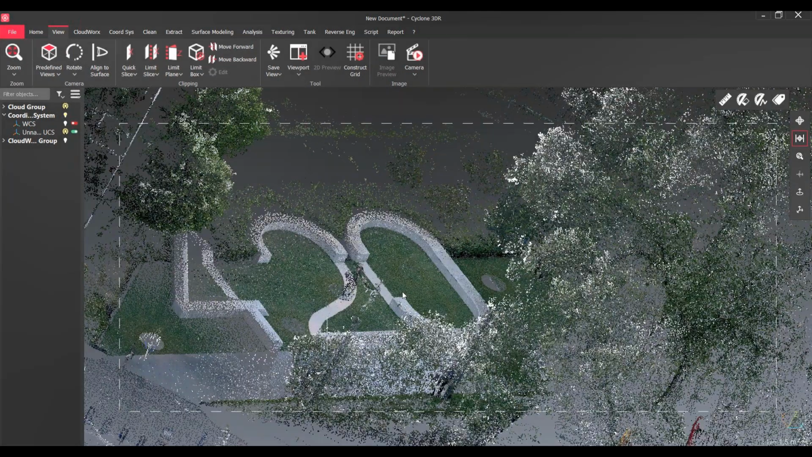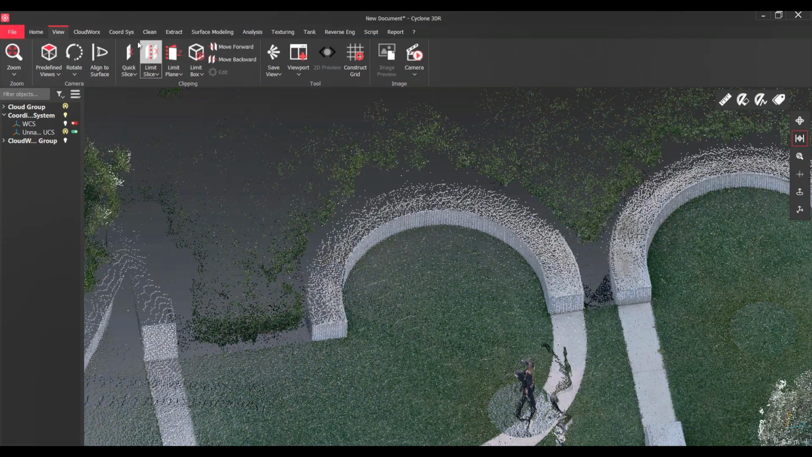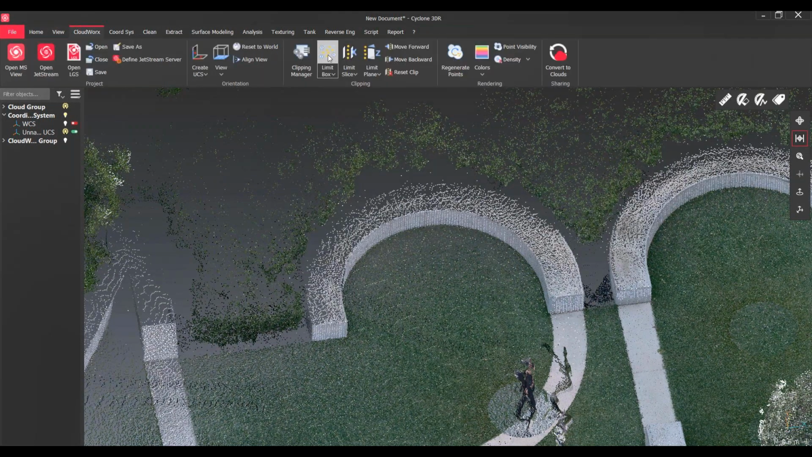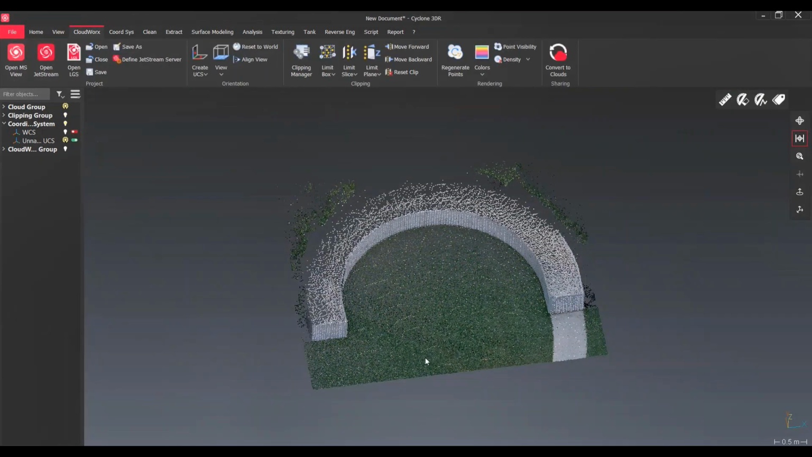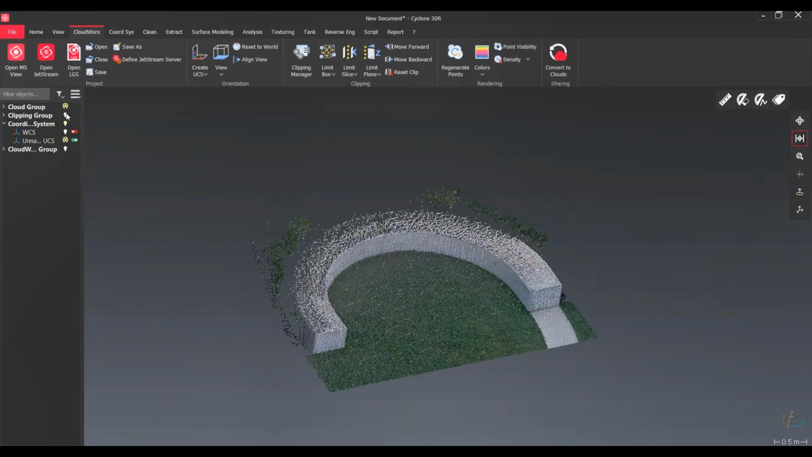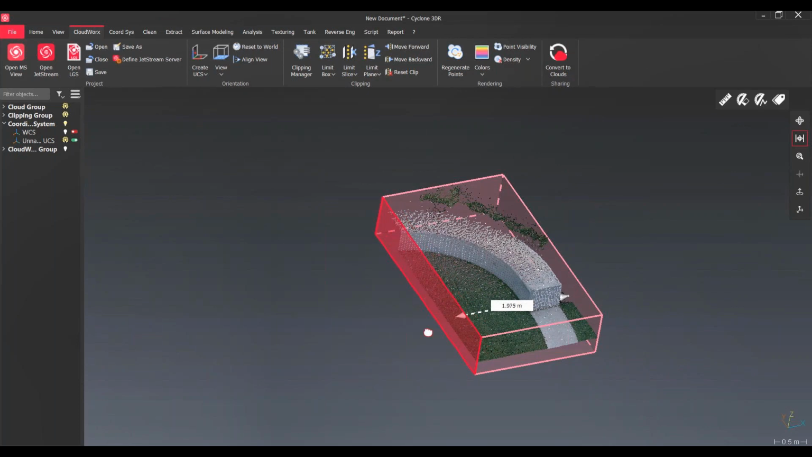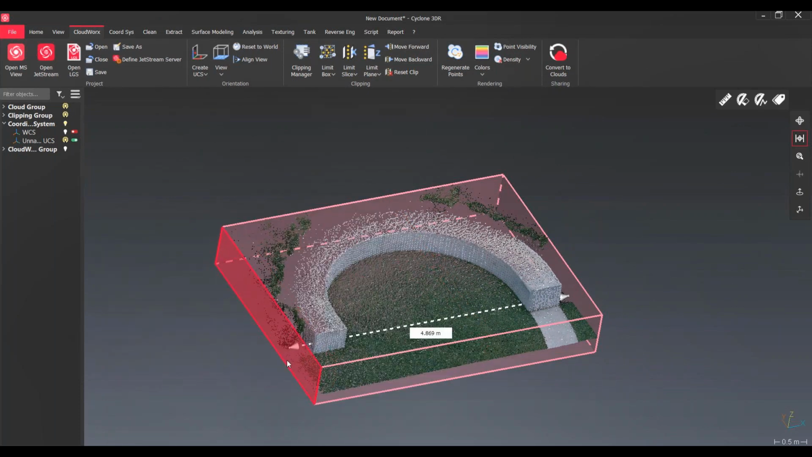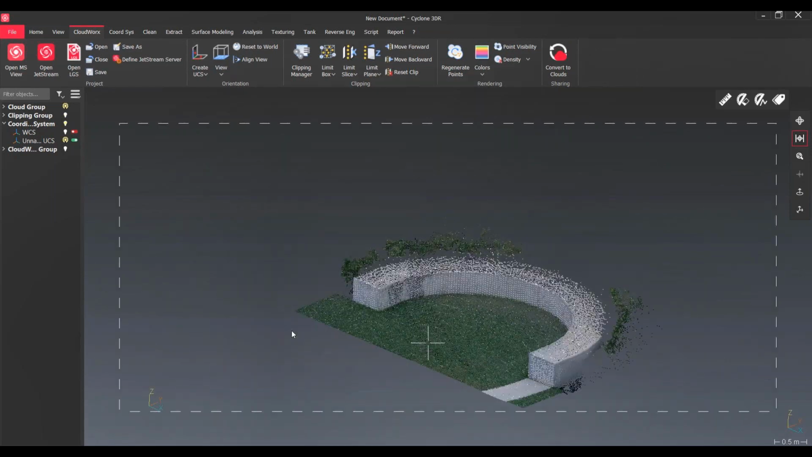The next thing you might want to do is create a quick limit box. So again, I can go to the CloudWorks tab and use the limit box by clicking three points. The first point and the second point define the plane, and then the third point defines the volume. So now I've isolated the area that I really want to look at. Double clicking on the limit box enables you to edit it, so you can just do simple push pull, which is very user friendly. I can hide that limit box, and now we can start to focus on what I want to do.